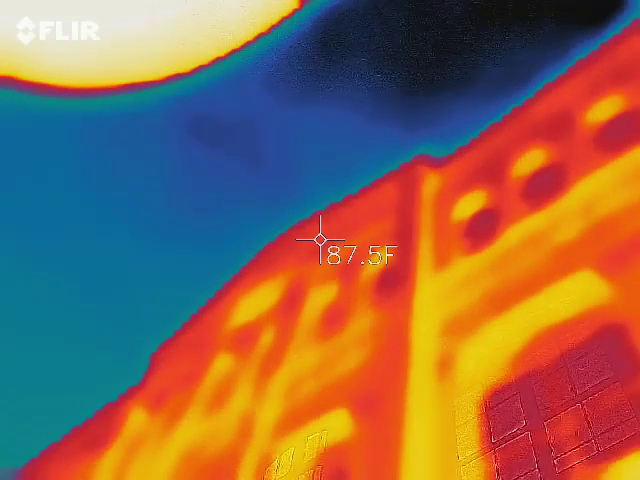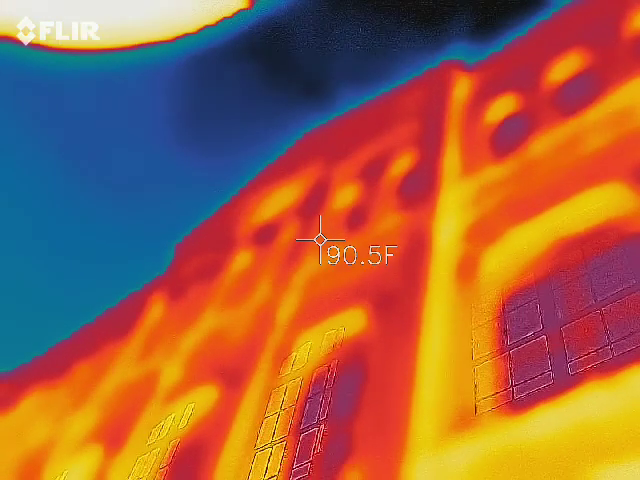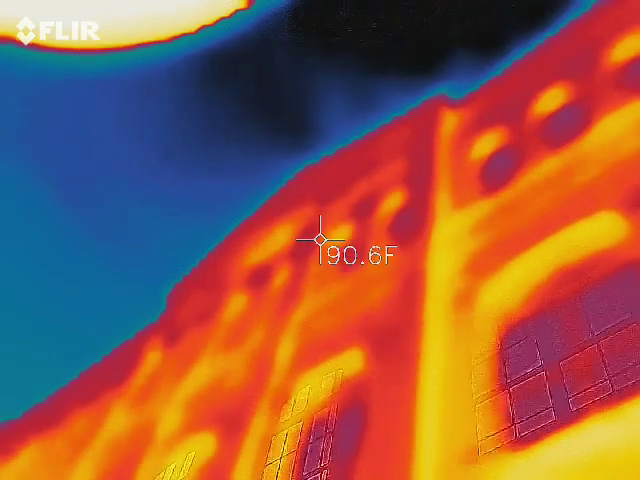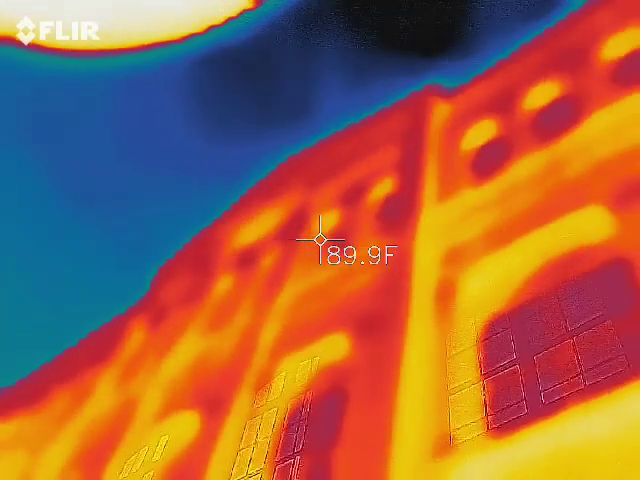Now, my debunking at first, one of my customers found this. So I was like, that doesn't make sense. It's probably just the breeze coming off the water. But he literally tested every building, and we couldn't find the same occurrence anywhere else.